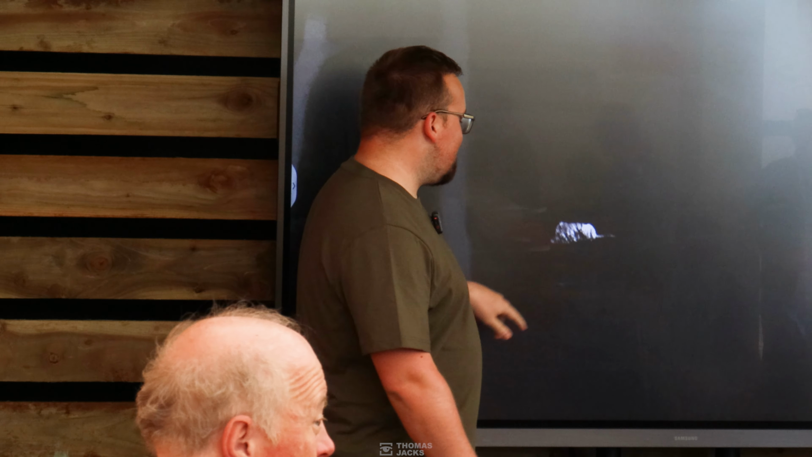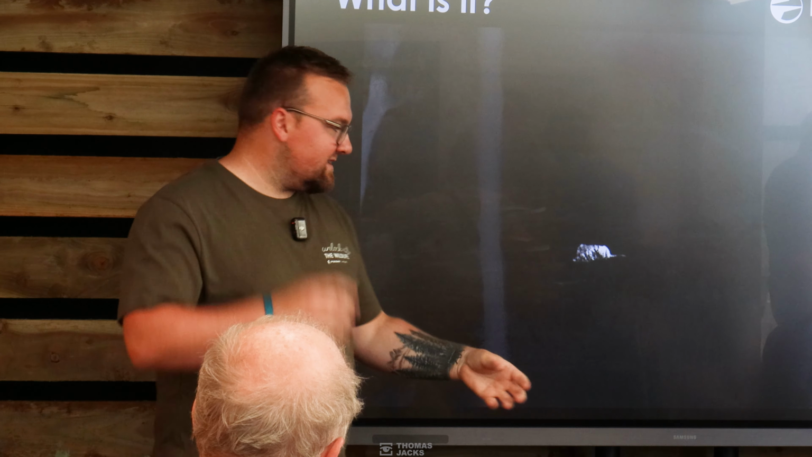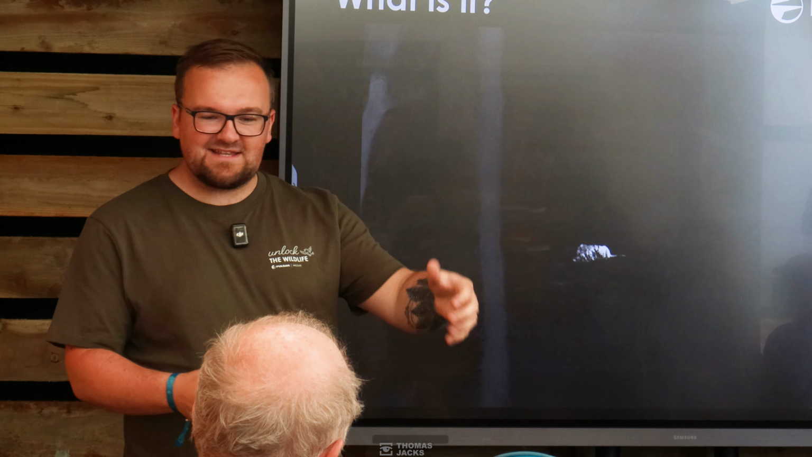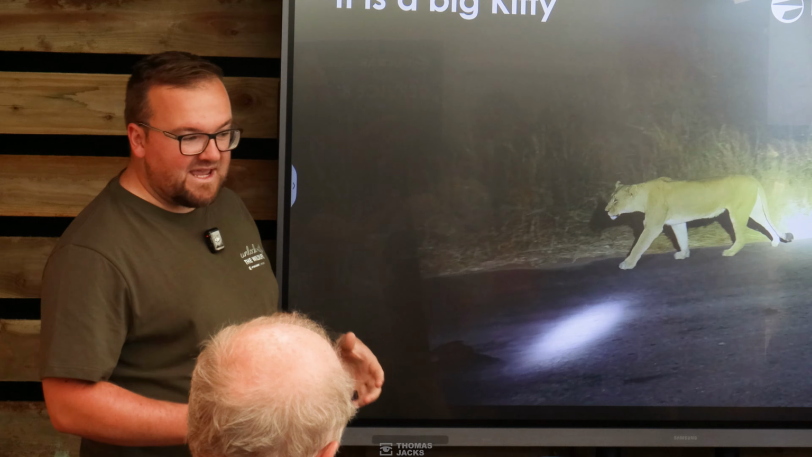So this is South Africa, by the way. Not quite. Not quite. Big, big kitty, maybe, yeah? So that was in a riverbed once again, with the torches we can't see it. So it's through the thermal, and that's what we can get. That's what I can see, right? So there's a big lump on the floor and something sticking out the back of it. We had shouts for a few cats there, leopard, cheetah, but lion is the correct answer. It was a big kitty.